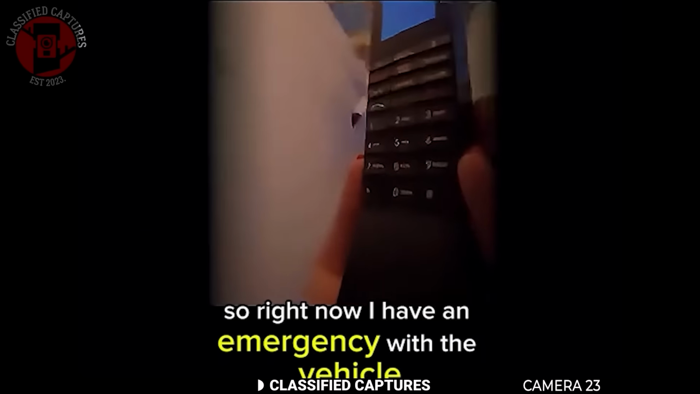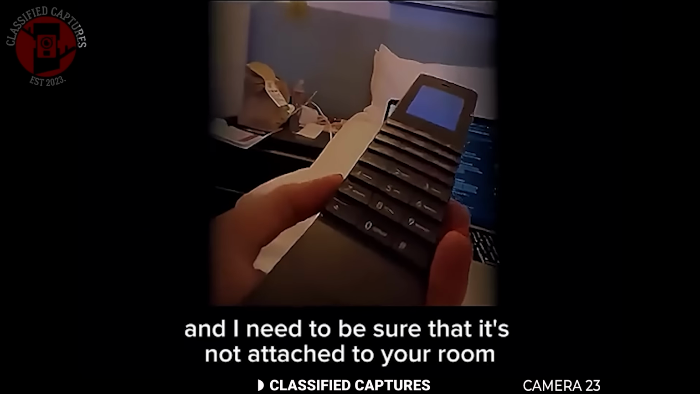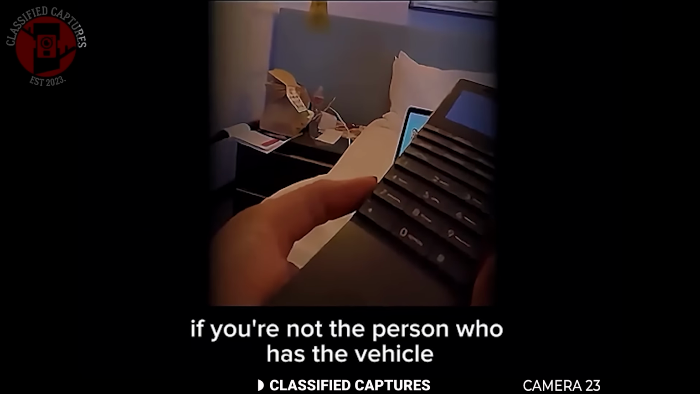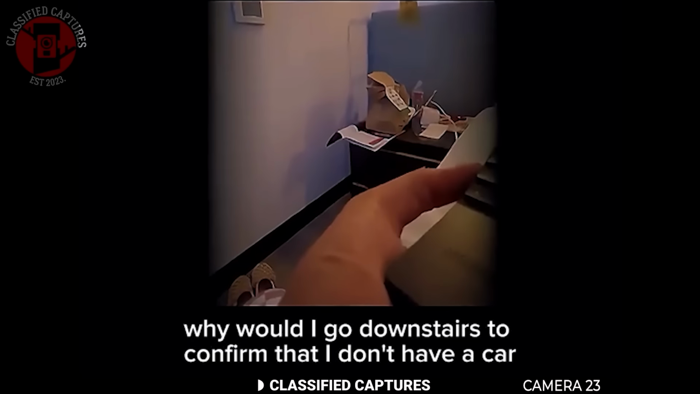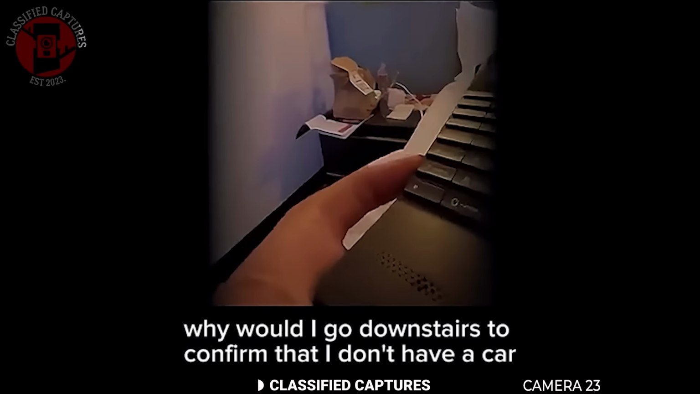Right now I have an emergency with a vehicle, and I need to be sure that it's not attached to your room if you're not the person who has the vehicle. I do not have a car. Why would I go downstairs to confirm that I don't have a car? Get away from my door.